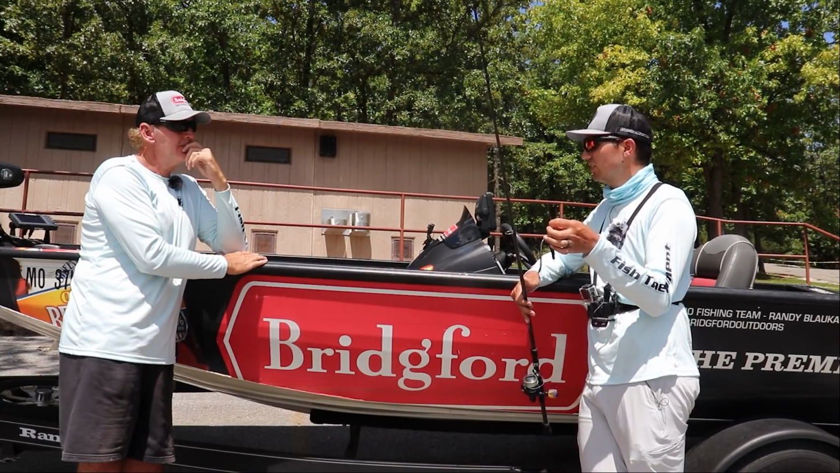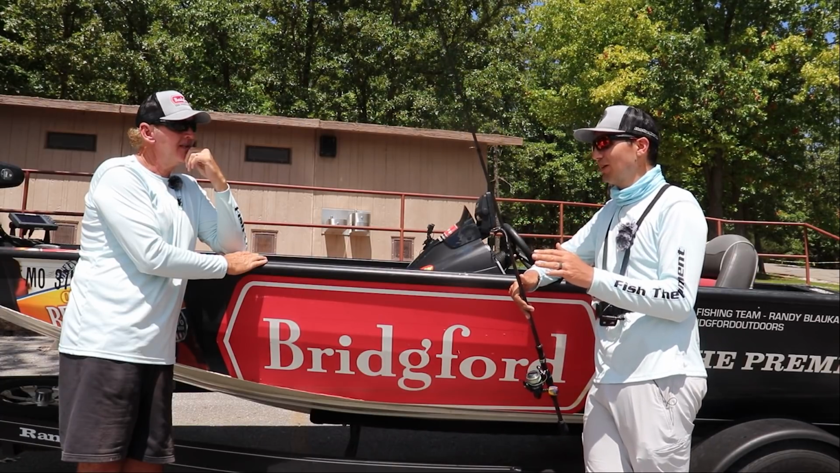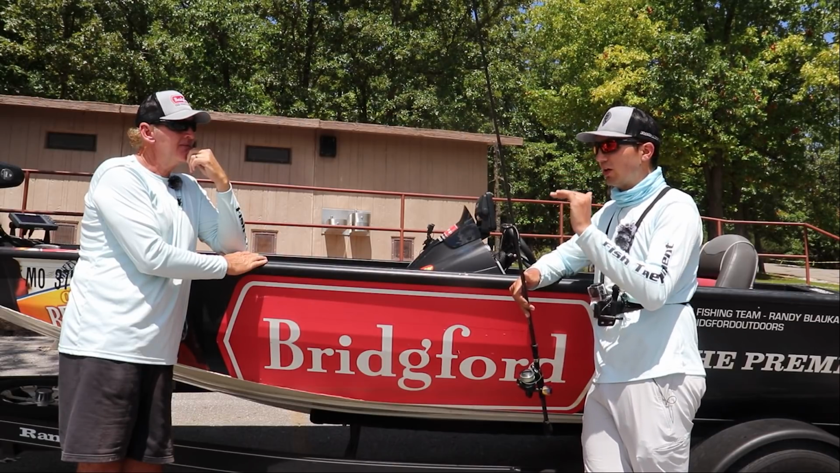I wouldn't say it's any more finesse than a hair jig. I even threw the hair jig today and never caught a fish, which is very weird. Normally I can catch them on that, but this bait, thrown in the exact same spot with the same cast, generated a strike when those other baits weren't.